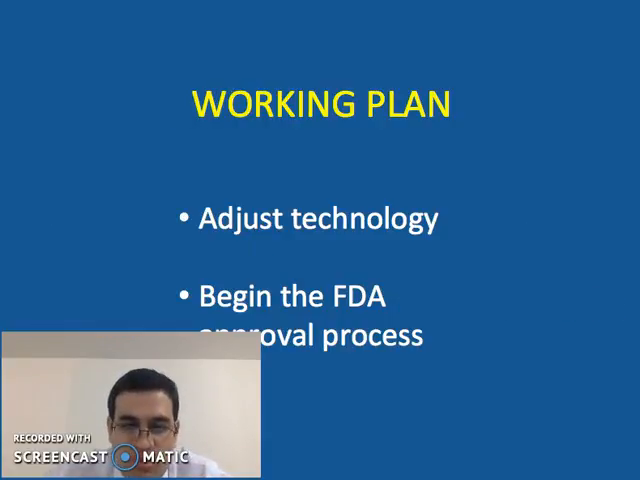Then, what should be done is to test the technology to better adjust the parameters to fit the medical needs. And I could adjust it by testing it in people with rheumatoid arthritis. And as soon as it meets the requirements, the next step is to start the phases for approval of medical devices in the Food and Drug Administration in the United States.